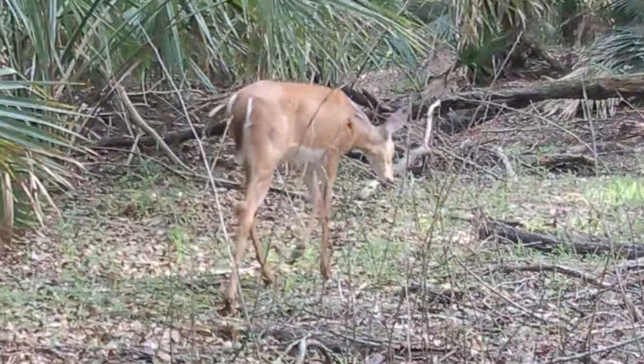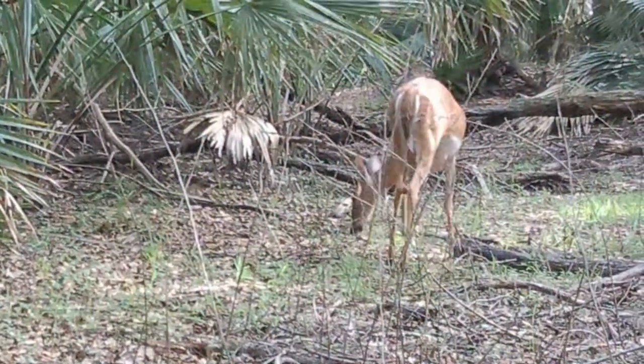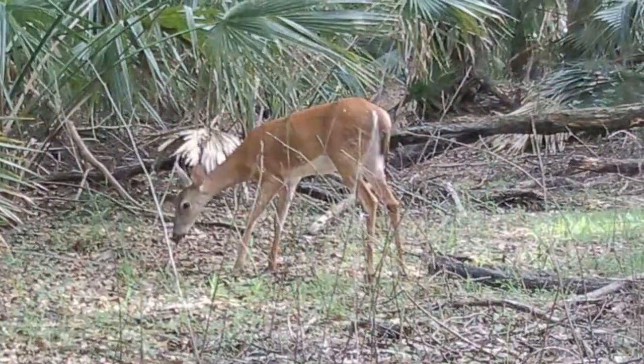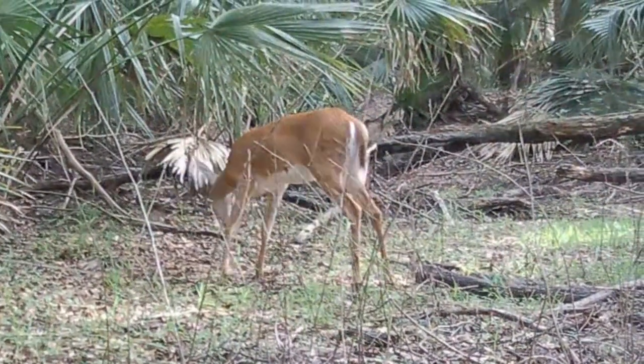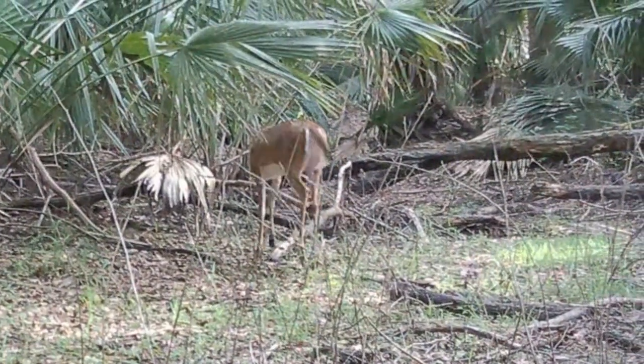There's a deer walking by. Not in any particular hurry, although he looks like he is kind of late for something. He's kind of twitchy there. I don't know what's happening.